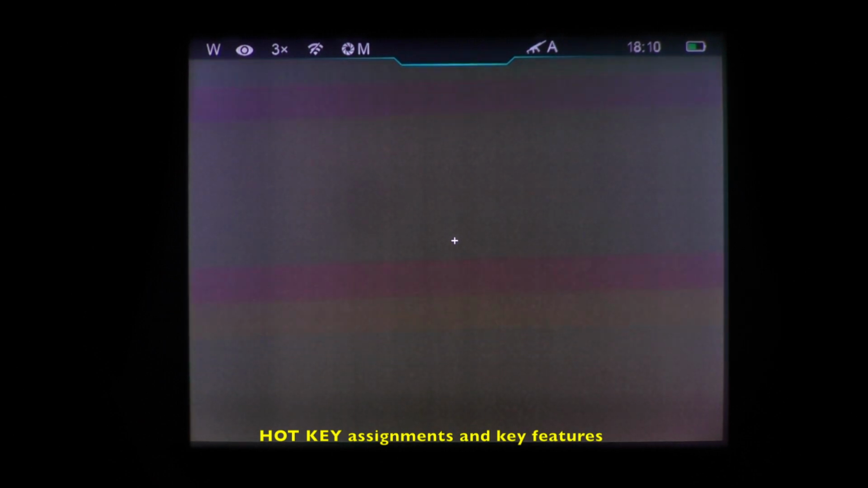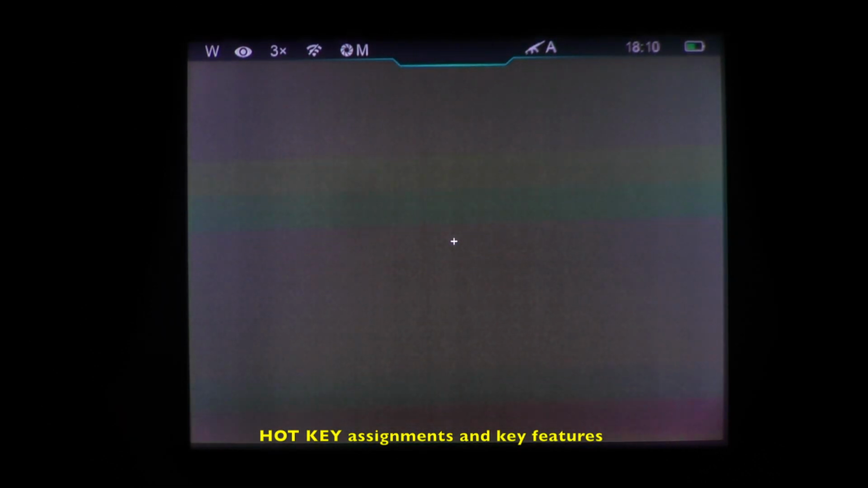Okay, you can toggle through digital zoom while on the main menu by just pressing the front button quickly. So you'll see 3 times turn to 6, 9 times, 12 times, and back to 3 times. Pressing the front 2 buttons simultaneously quickly will put the scope in standby mode. Press any button to come out of that.